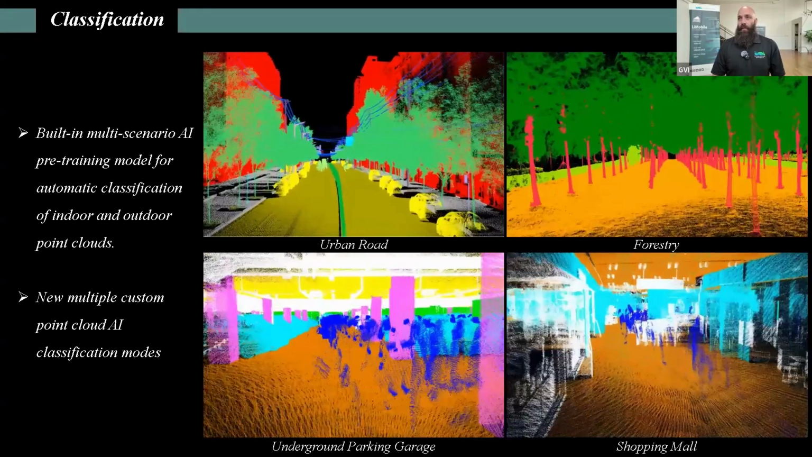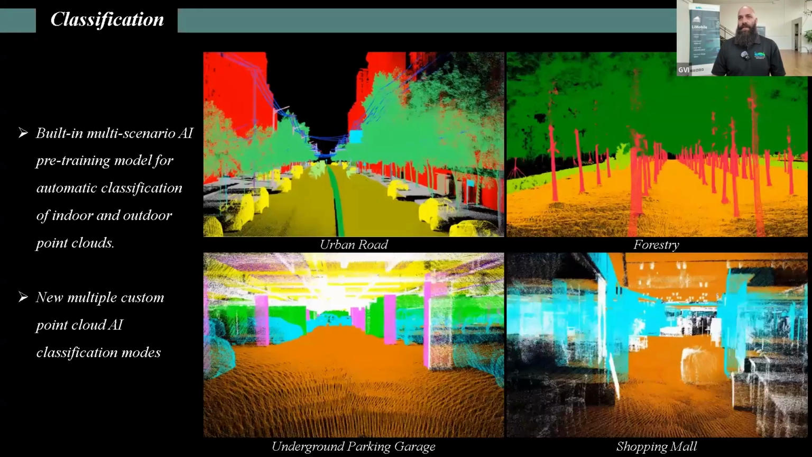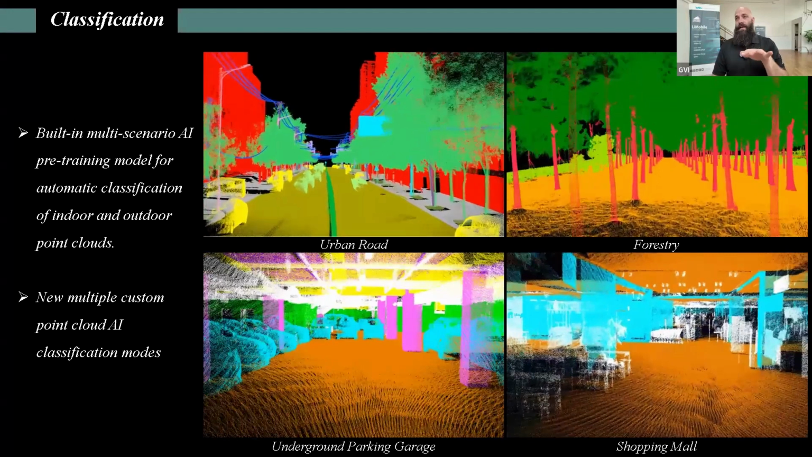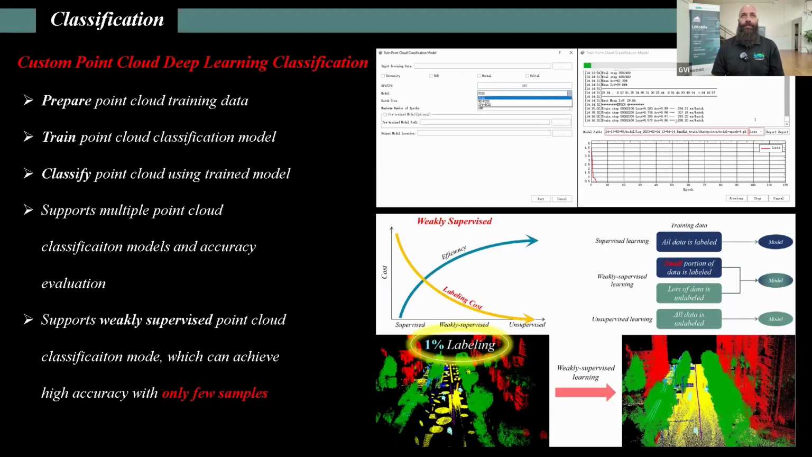As we can see, these are just walkthroughs or fly-throughs of our data that has been processed by classification. So the specific underground parking garage classification is purely designed to be a one-touch classification for underground parking garages. There are very few features within there, but it is a one-touch operation.